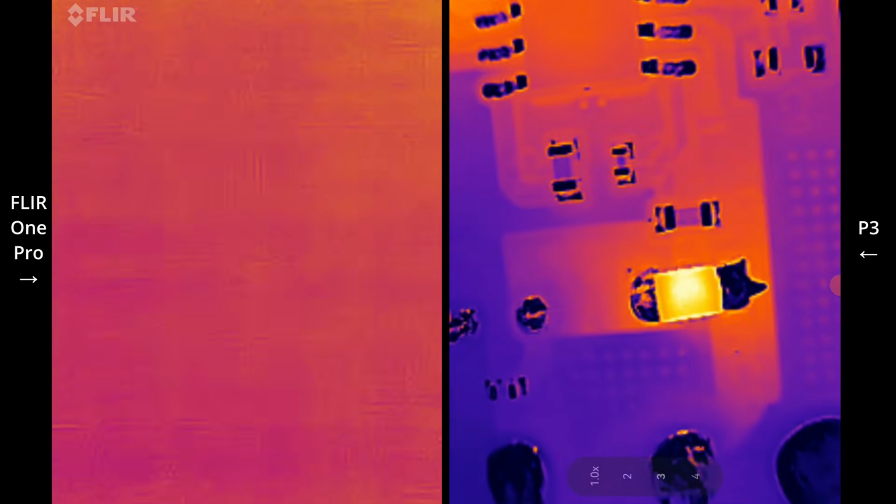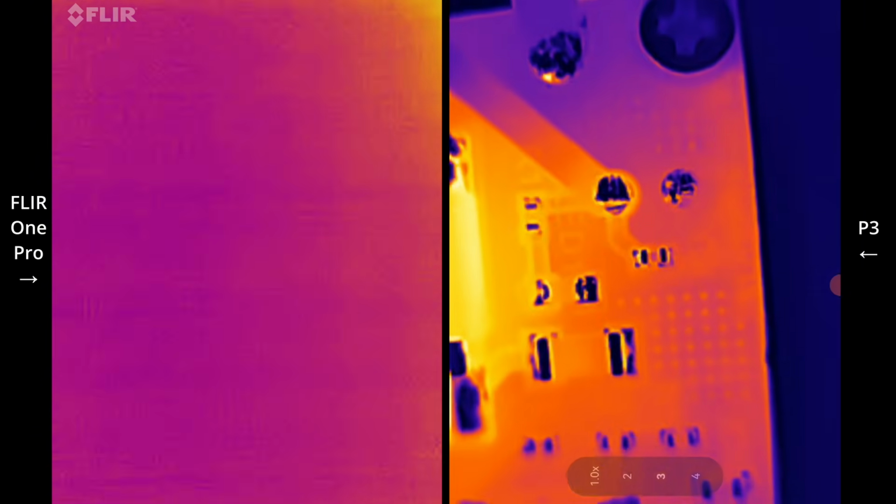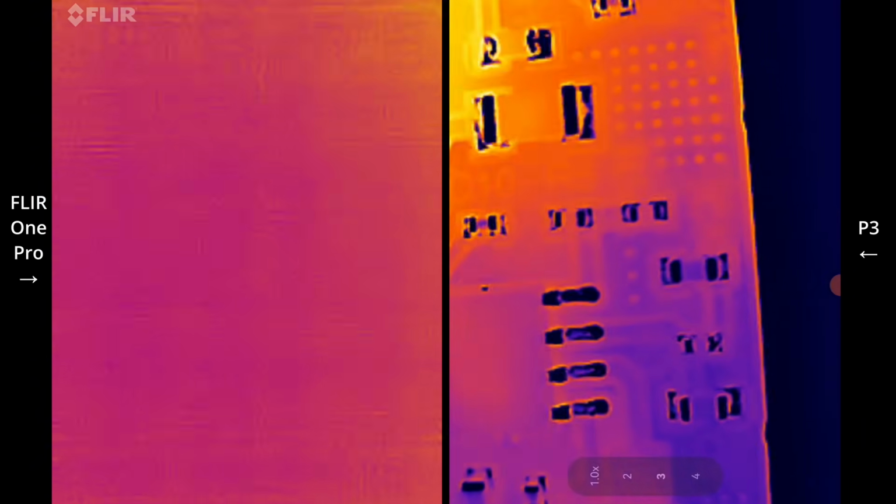You can see all the individual components. Even on that larger component there, you can see the center of it is hotter. It's like little resistors and chips here. Look at that. You can even read the writing on that chip. So the level of detail on this thing is incredible.